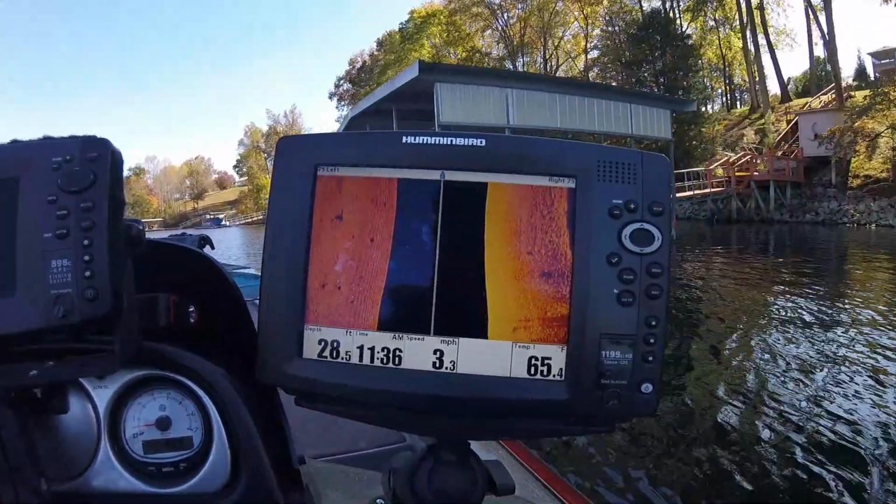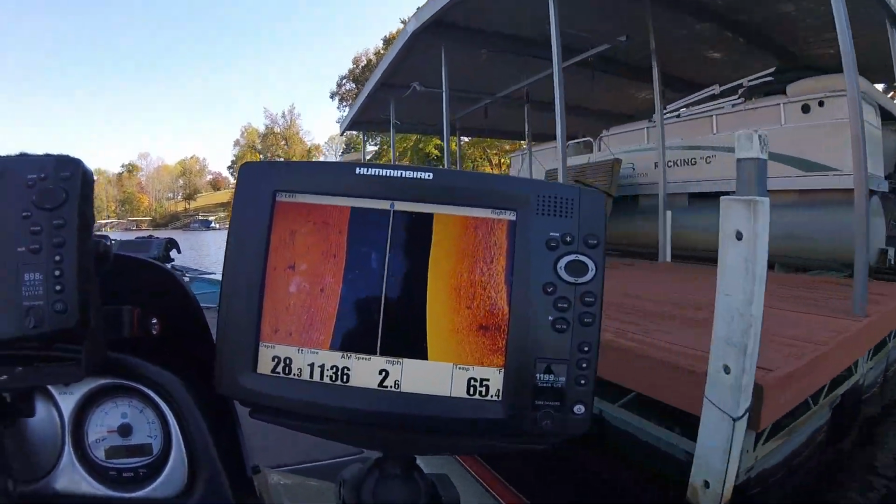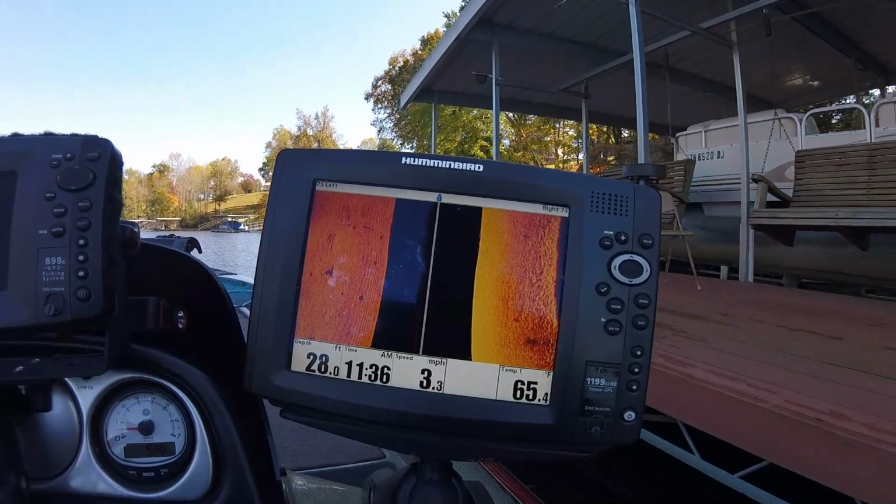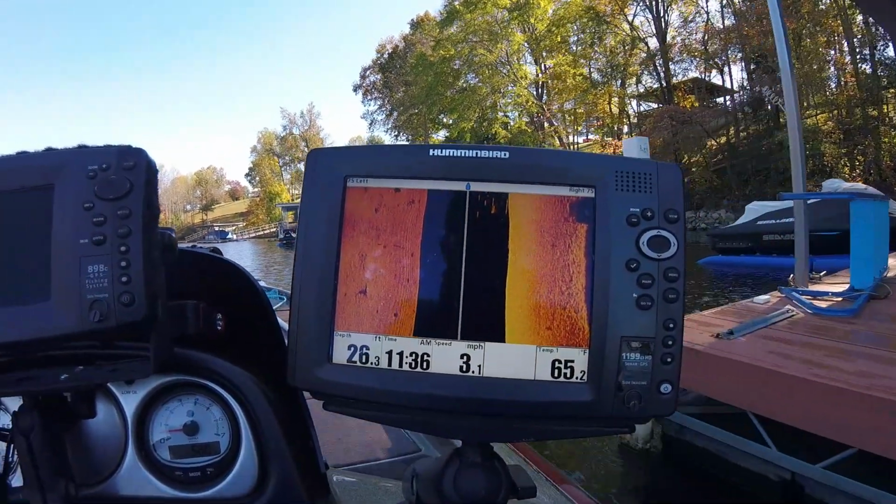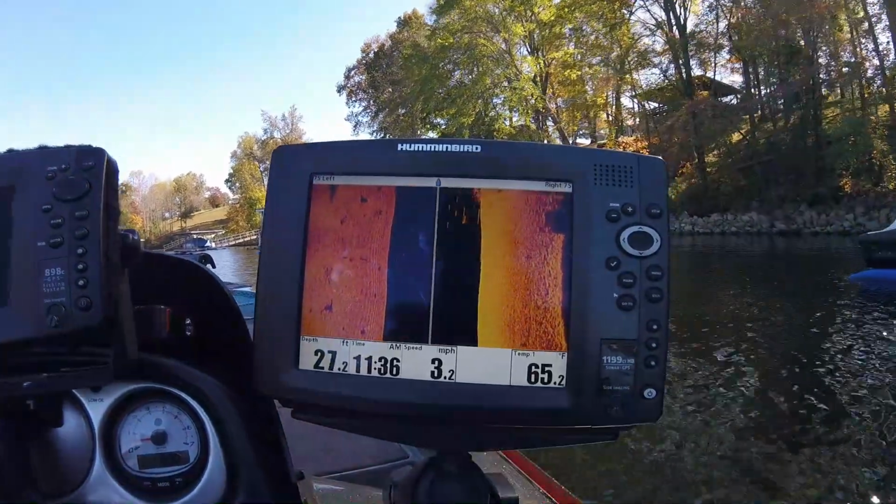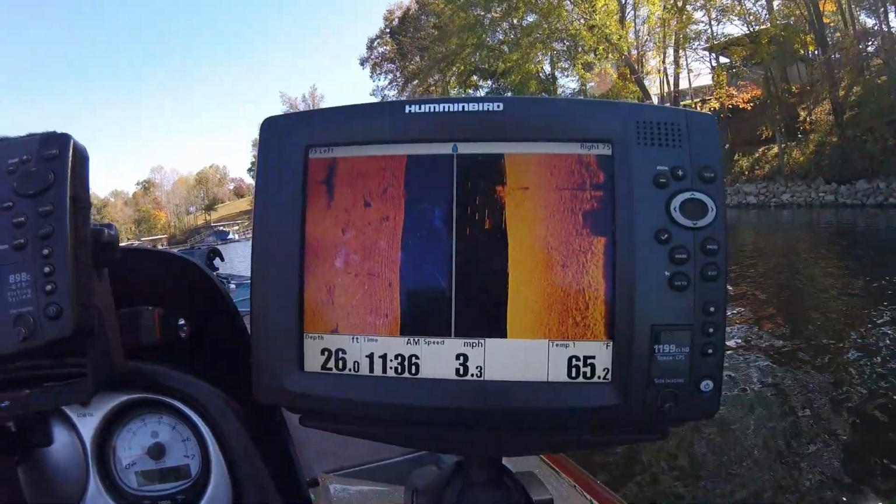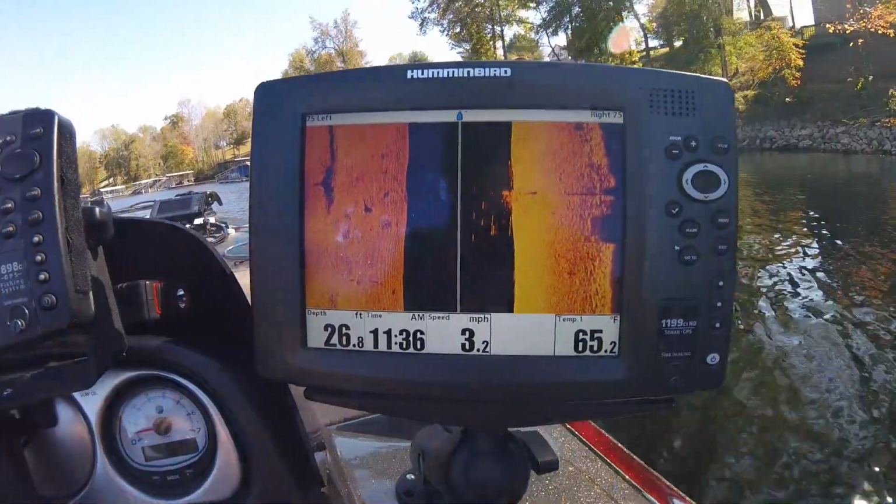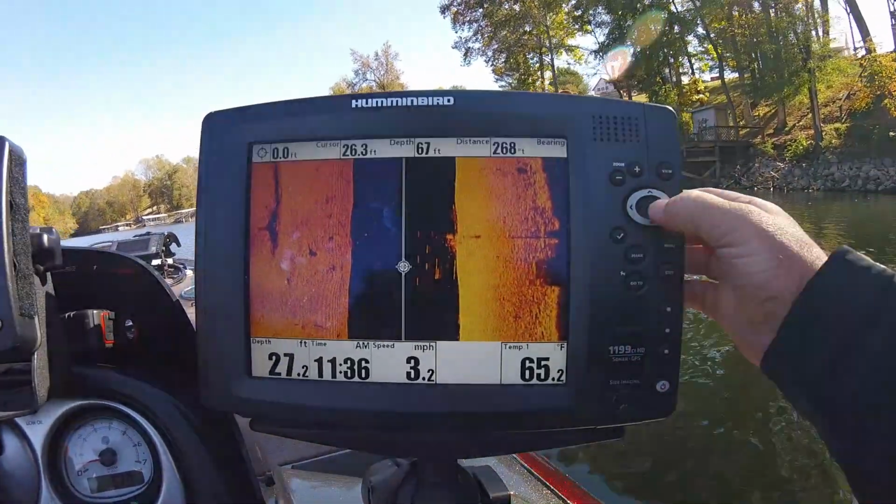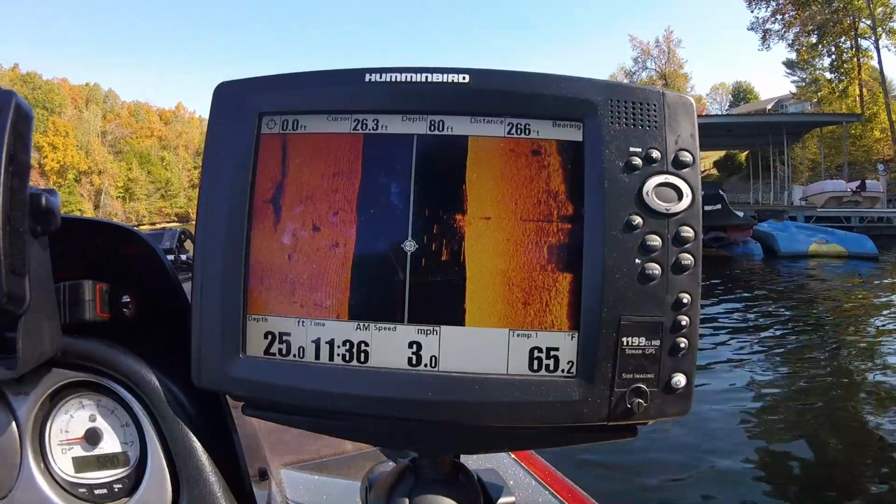Alright guys, what we're doing here, we are scanning a dock. We actually scanned 2 or 3 and we found, as you can see, that right there is a brush pile or treetops, and there's definitely fish on it.